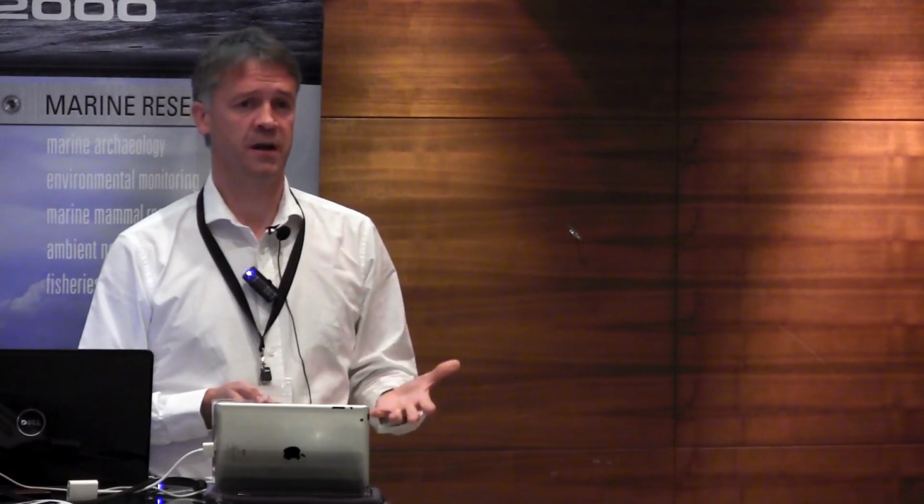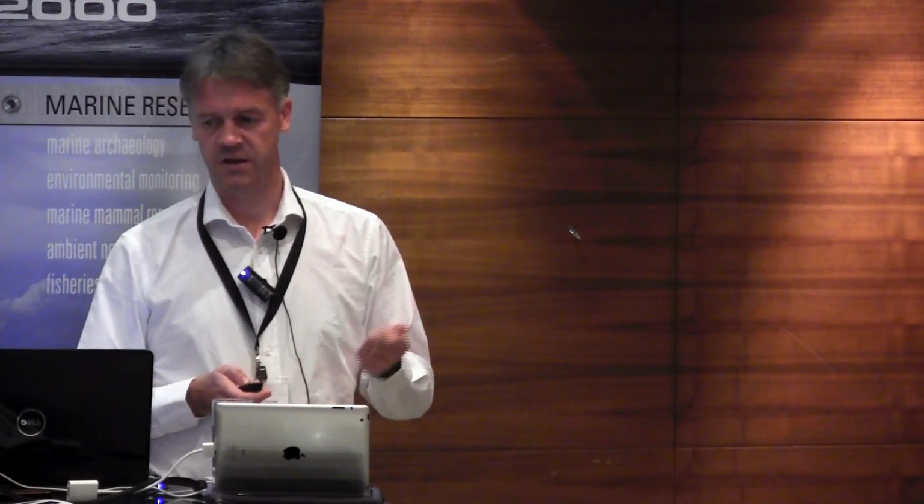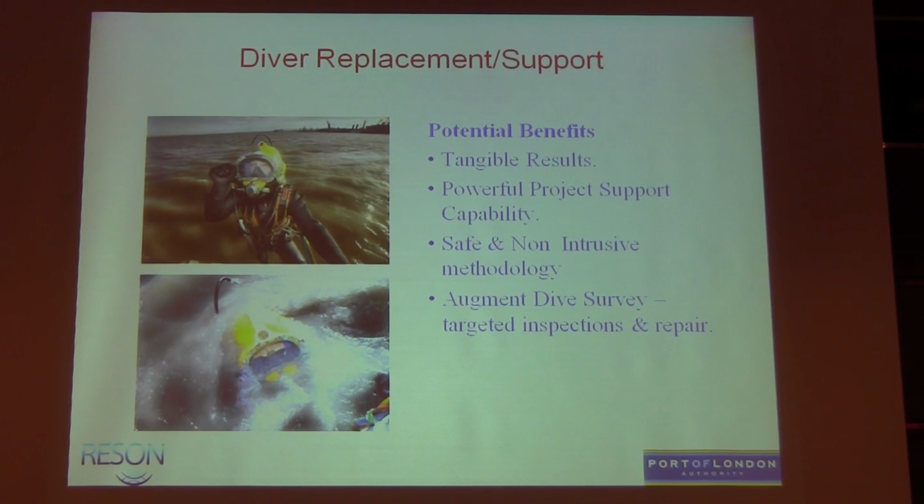So really then we started to look at using this technology we had on all our survey boats, so we had 2 systems at that stage, for doing stuff outside the common day-to-day safety and navigation surveys. It really is tangible results, good project support, and critically now in the area of health and safety is, if you don't have to put a diver in the water, you don't, and you use your dive time to go and inspect what you found, if you can, by remote sensing or remote inspection.